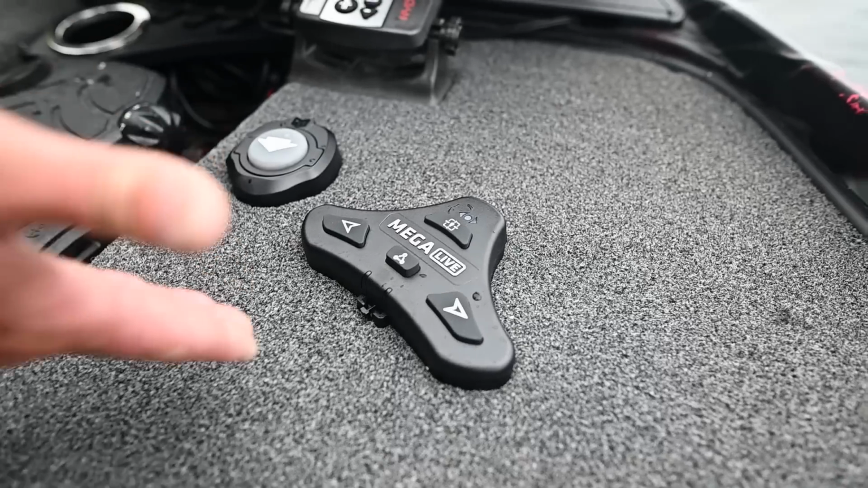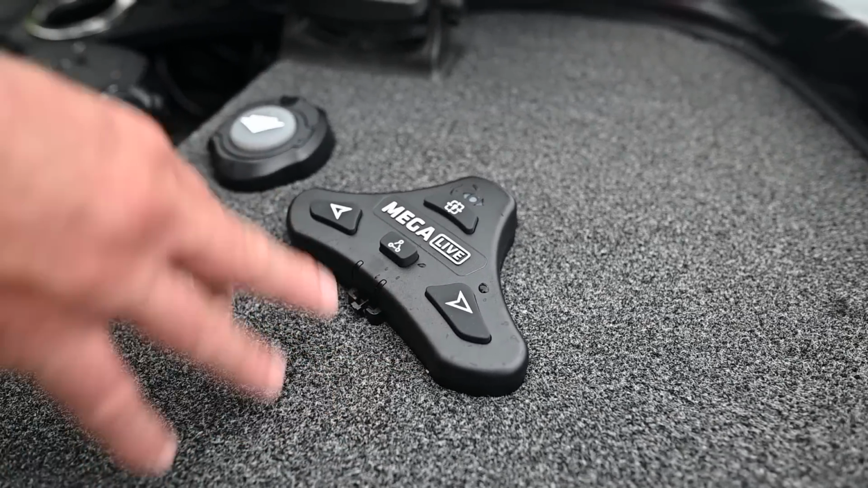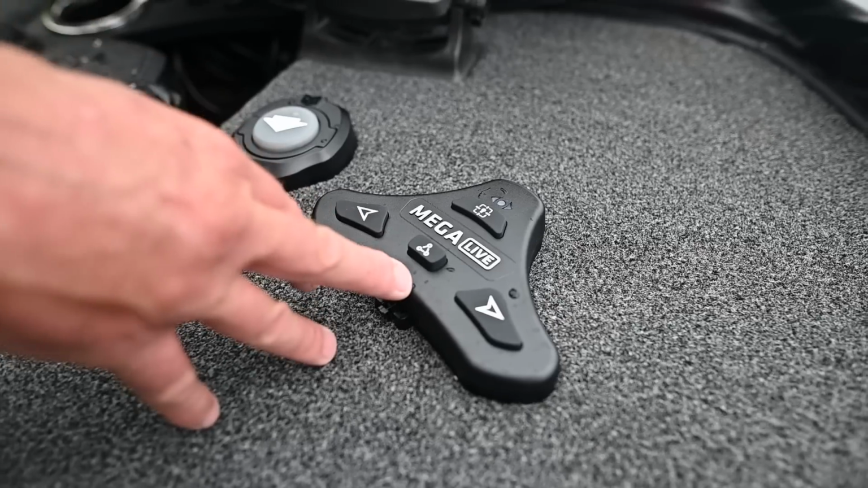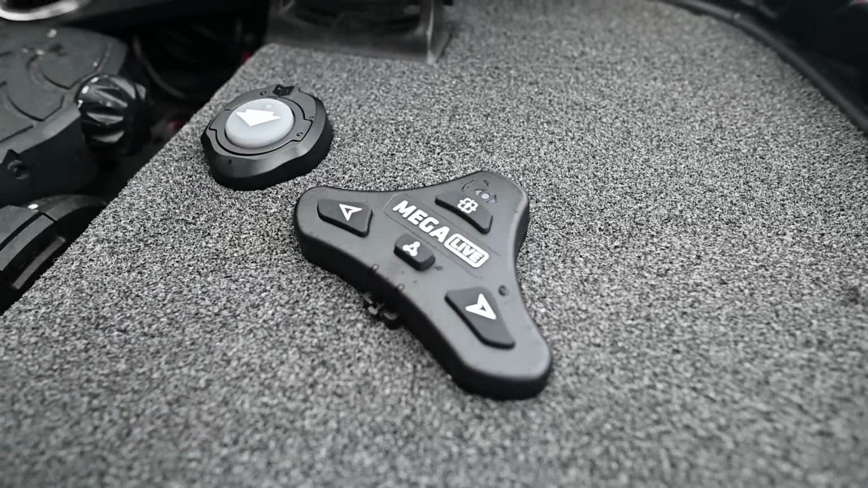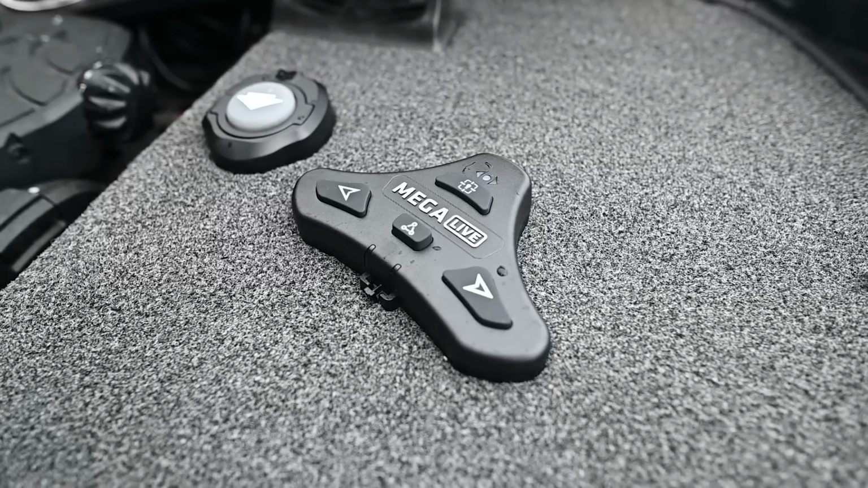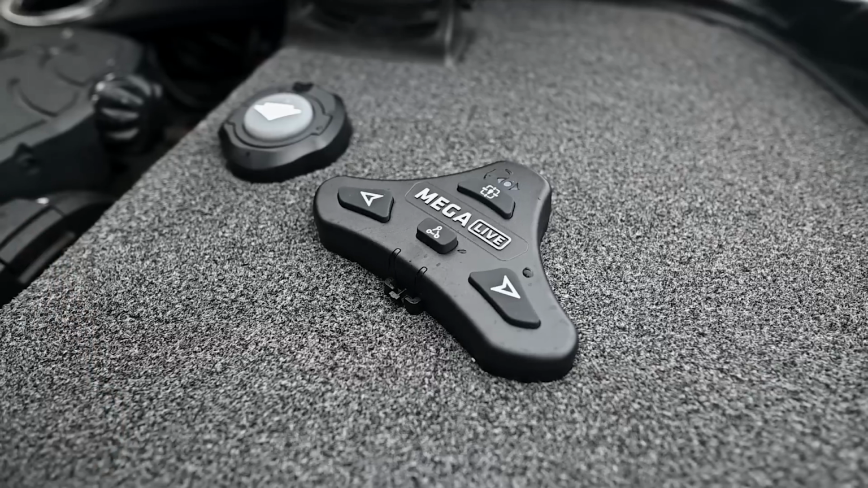It comes with this foot pedal. You can hit the right button and turn it to the right, turn it to the left. This is the One Boat Network button, which is totally customizable. You can program it to Minn Kota steer, you can program it to sweep, whatever feature you want, you can control with the One Boat Network.